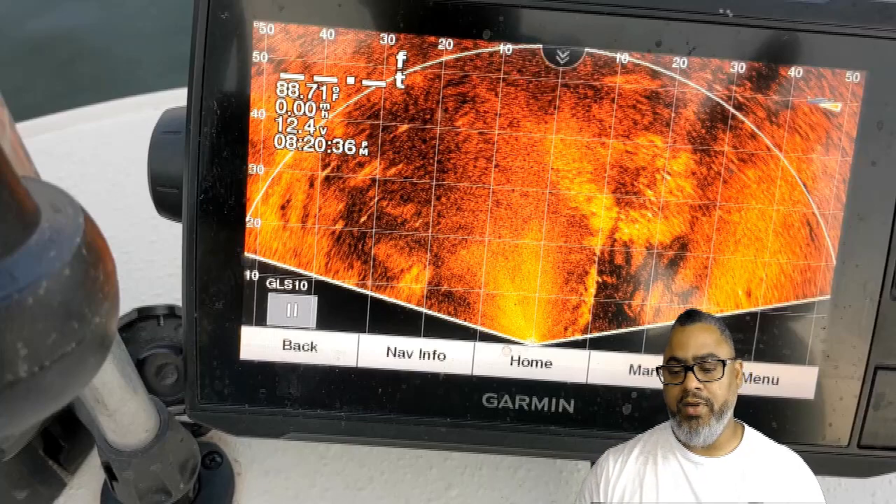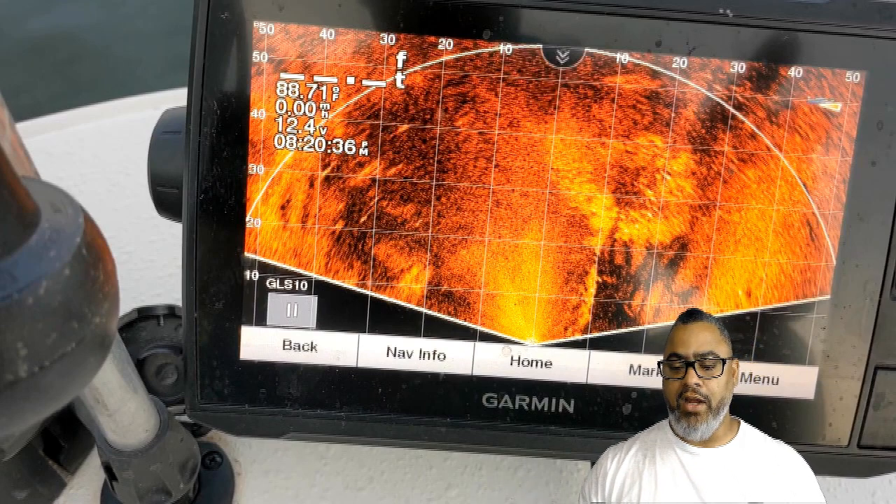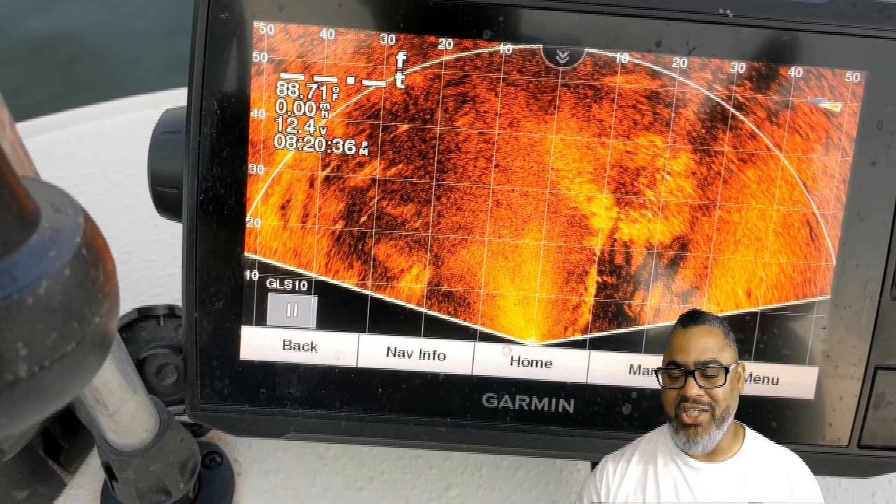One of the primary reasons I transitioned from the traditional side view to this particular side view is not only can I find it with the side view, but on this unit I know that this particular brush pile is just in front of me, slightly to the right. That's how easy it is for me to pinpoint the location.